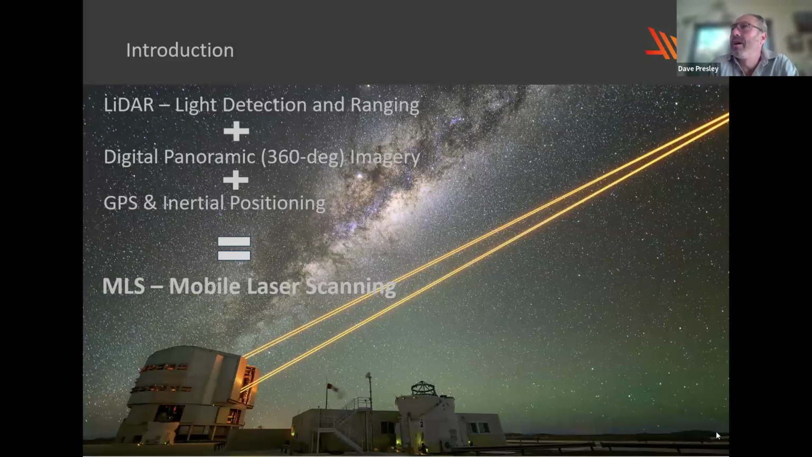At the top, most of what I'm going to be talking about comes from what is known as MLS technology, which stands for mobile laser scanning. So in a mobile laser scanning project, there are three core instruments that are used to capture data. There's a laser, also known as a LiDAR system.